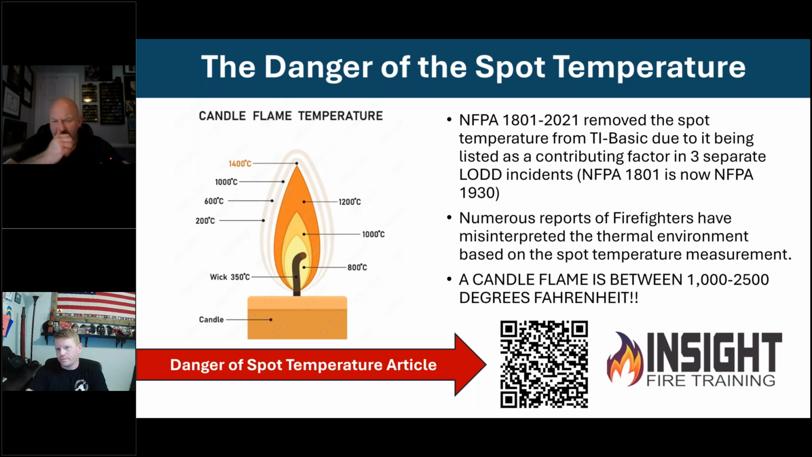What do you think the average temperature is when one single cell pops? What kind of temperature does it generate on a lithium-ion battery? I don't know the kilowatt or megawatt energy, but when you talk about the thermal reading, it can be north of 1,000 degrees immediately. It doesn't have to ramp up to that.